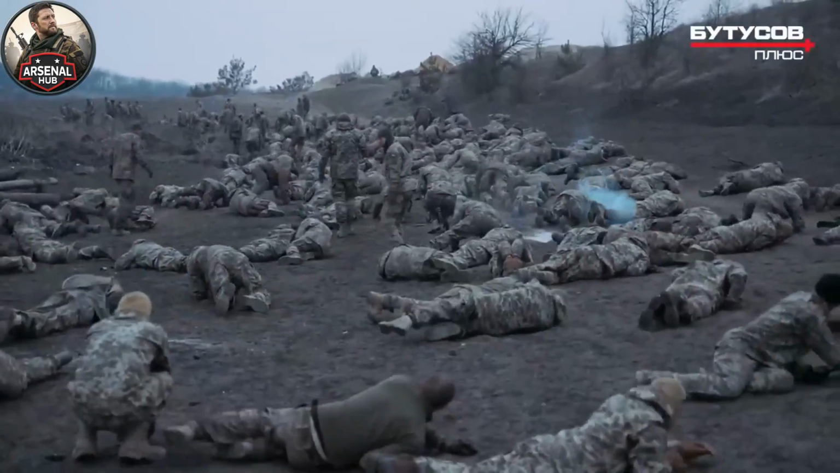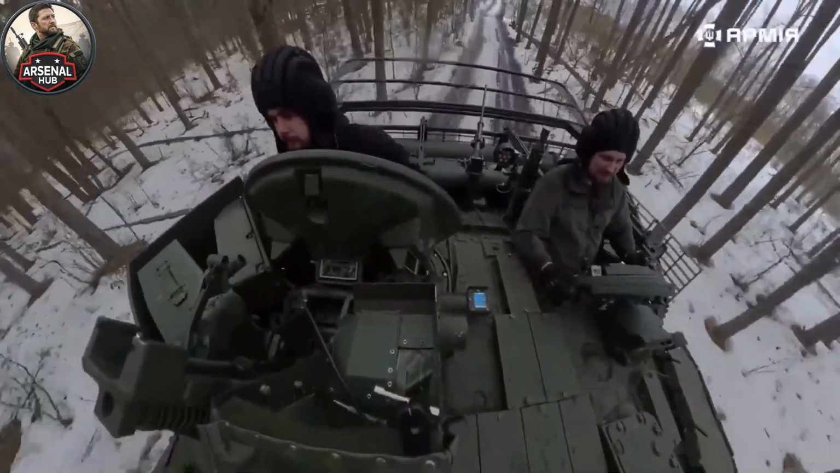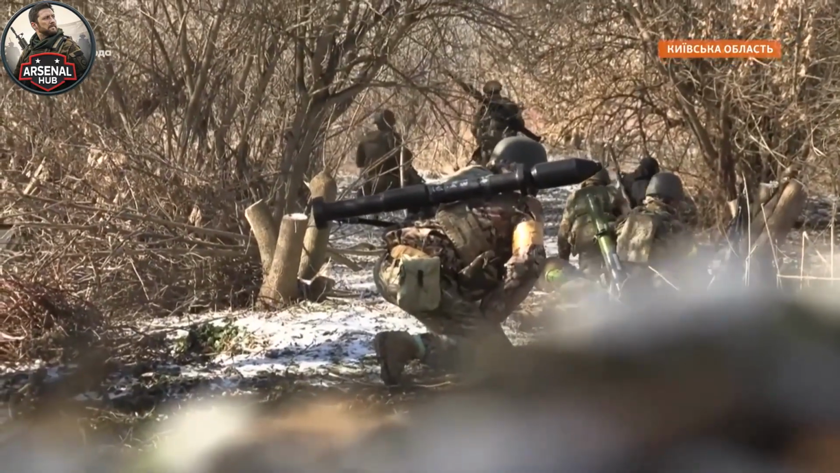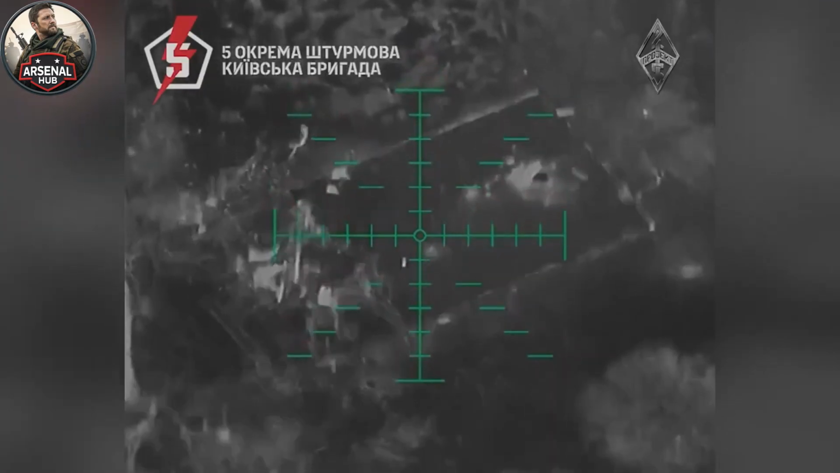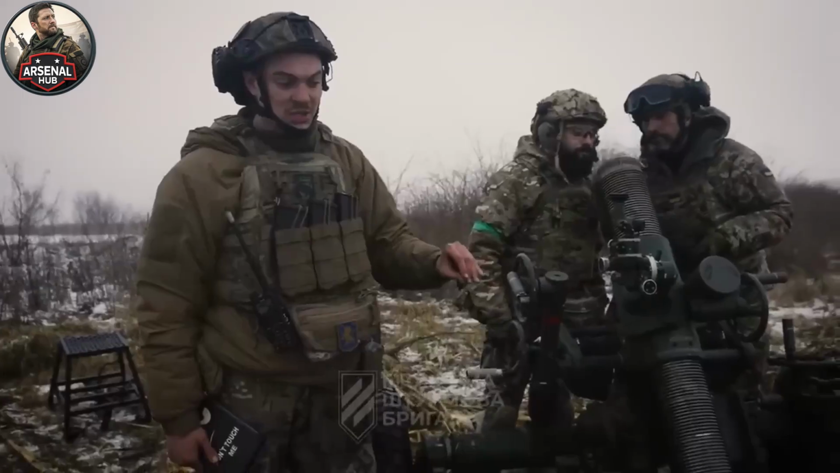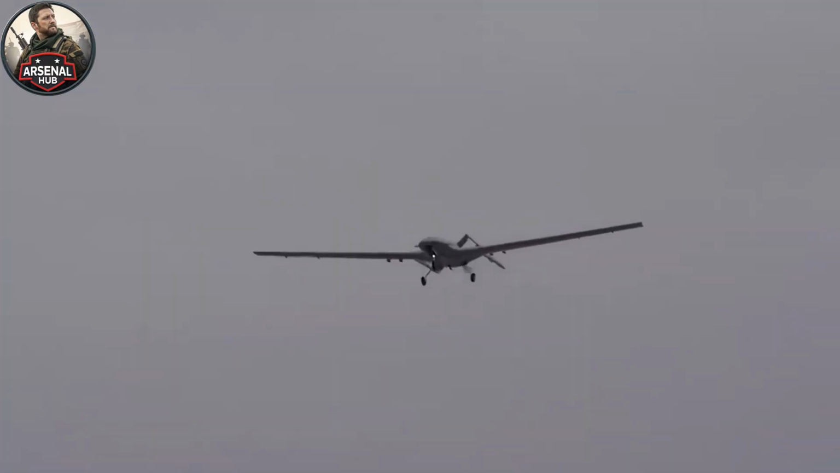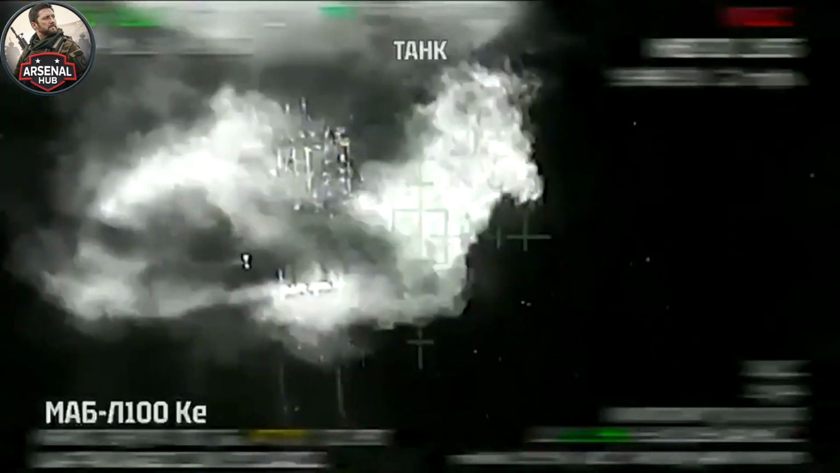What remained was execution. The systematic destruction of the trapped column over 30 minutes also reflects specific training and doctrine that Ukrainian anti-tank crews have developed for exactly this type of engagement. Standard military guidance for anti-tank ambushes emphasizes the importance of destroying vehicles quickly to prevent crews from dismounting and organizing a response before all vehicles are engaged.